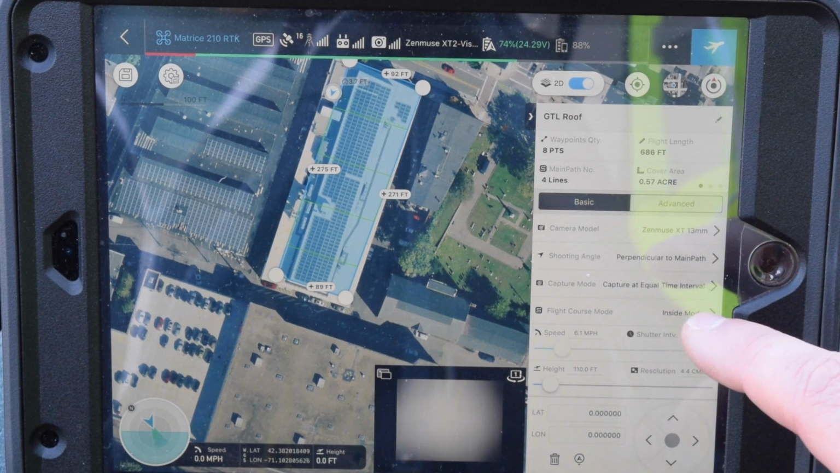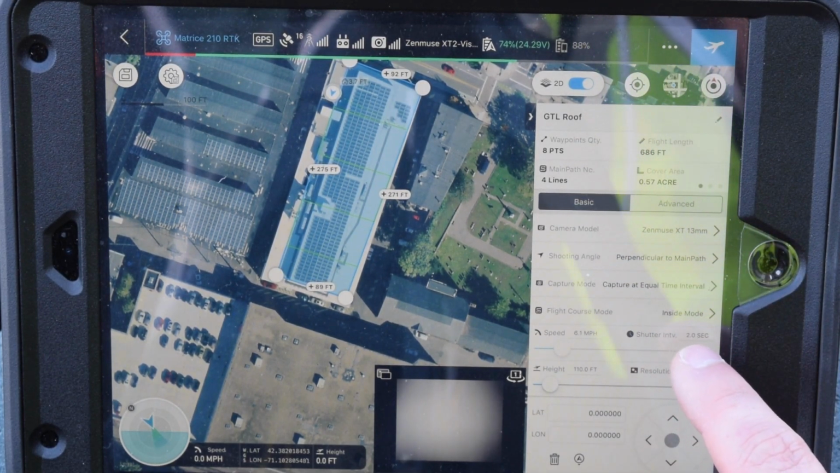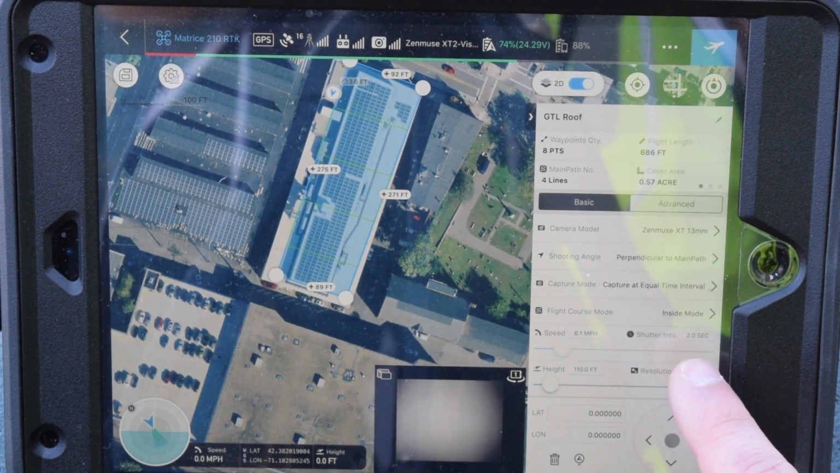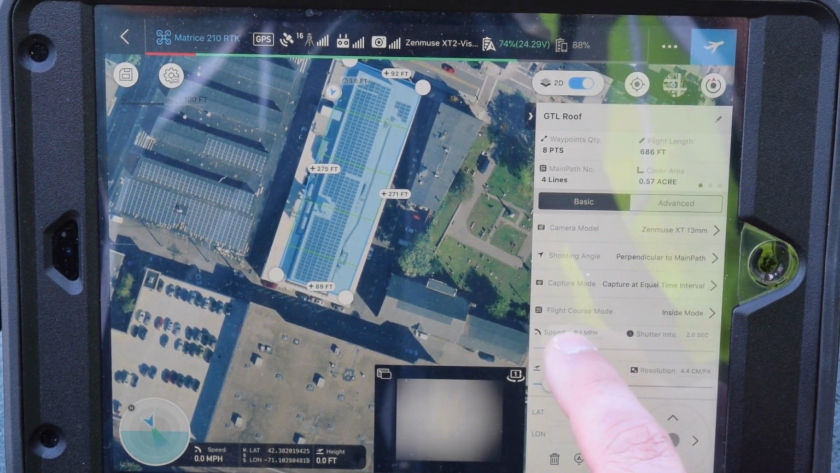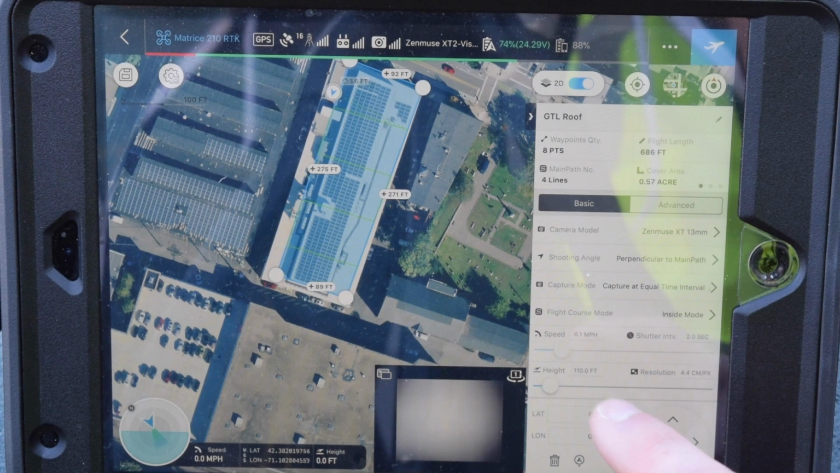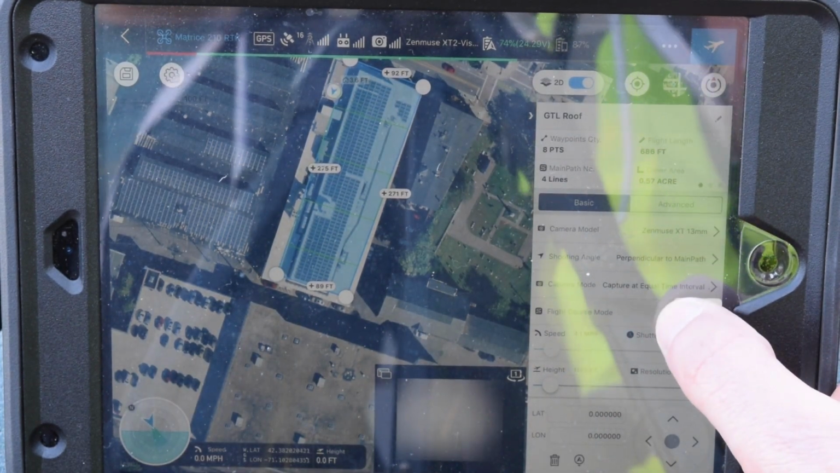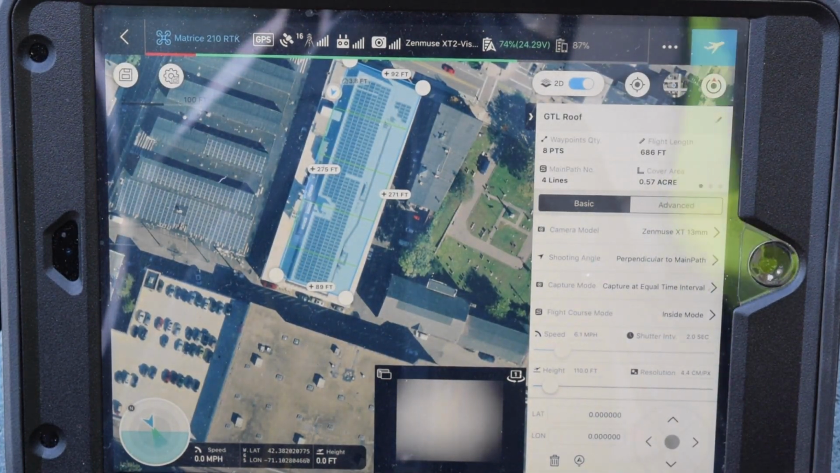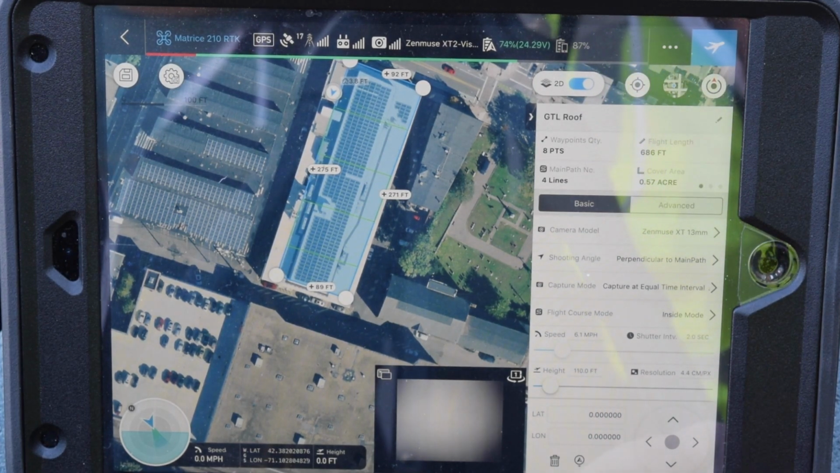The other thing we have to set here is your speed and altitude. Typically, for doing a thermal inspection of solar, you're going to want to set that shutter interval to 2 seconds. It looks like you can adjust the speed, but there's no way to actually adjust speed. You have to click this interval and get that set to 2 seconds. Also, you'll want to notice your height here, so the altitude is super important.